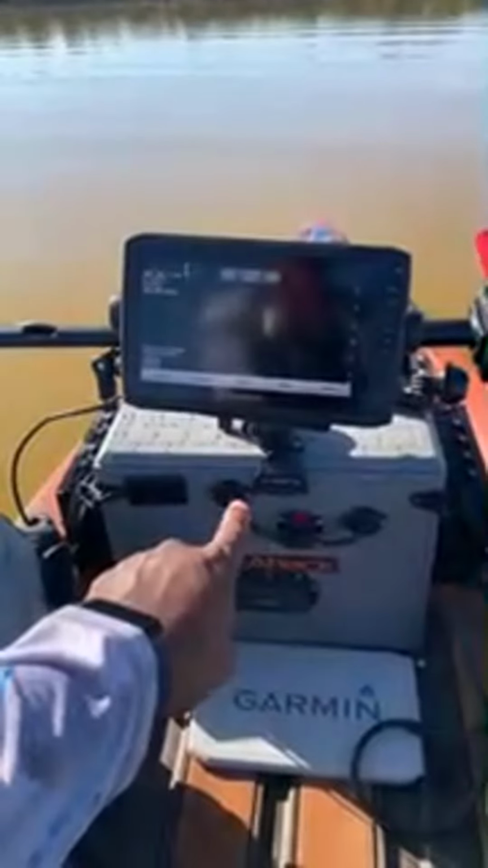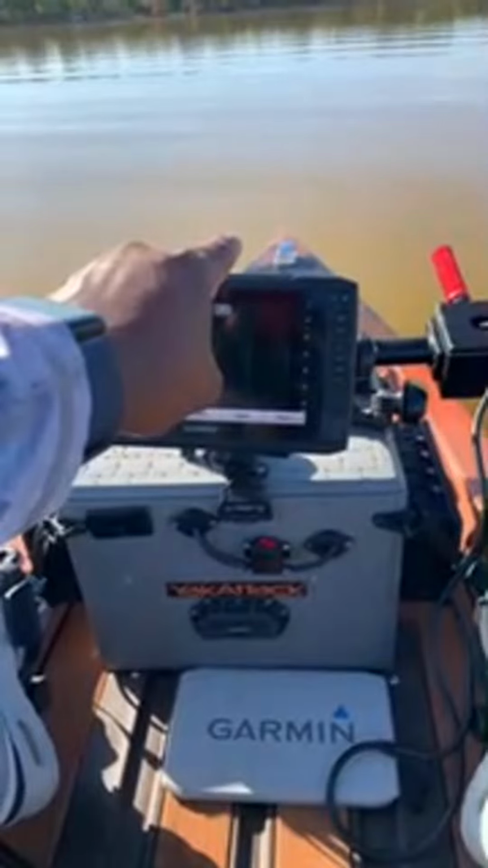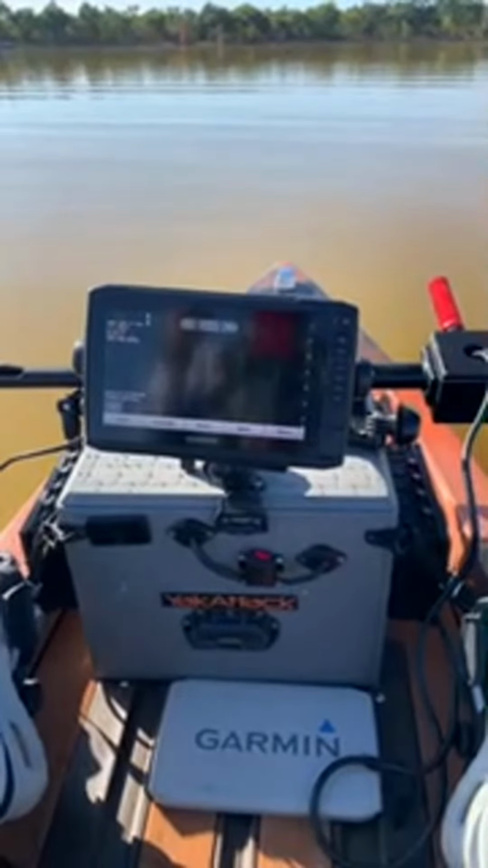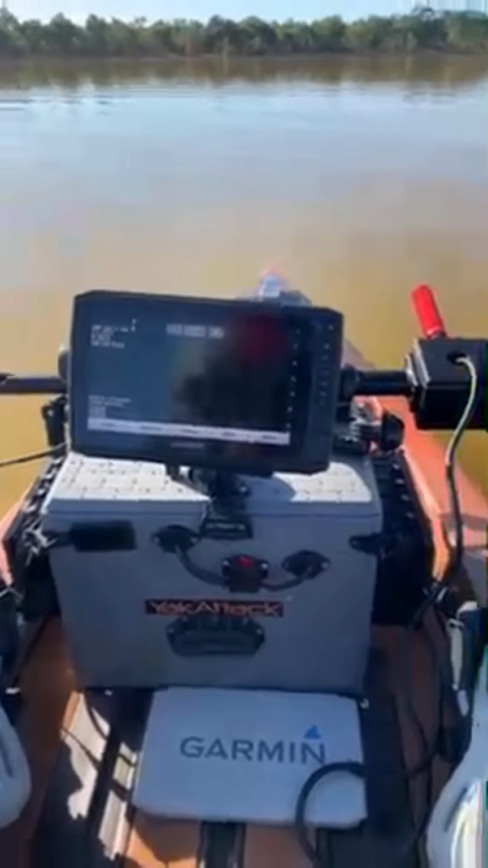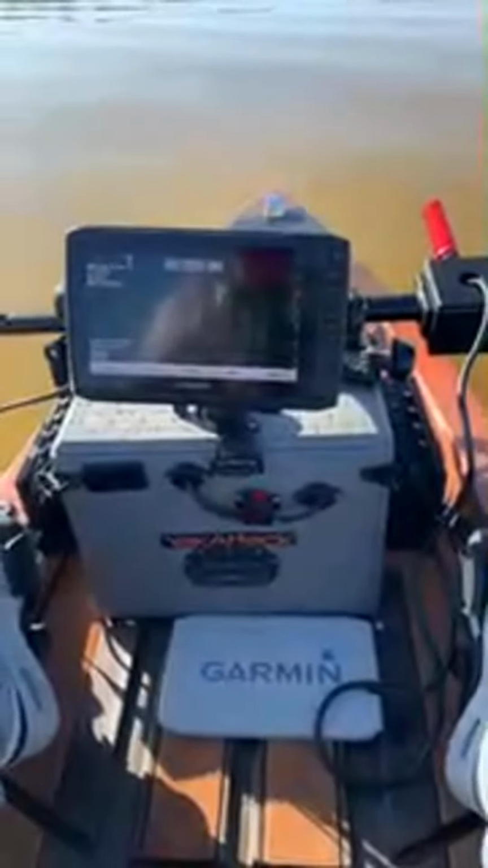I gotta say, because I have a 100 amp hour battery in the front, which is 22 pounds, and I have my 36 volt battery in the front. That's 35 pounds, and I have a 50 amp 24 volt battery in the back, which is about 23 pounds. So I have 3 big batteries on here, plus myself, I'm like 215 pounds, and it's fine though.